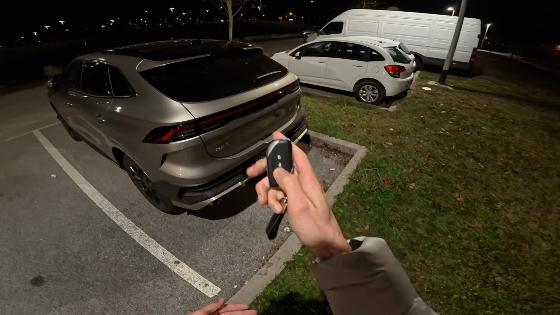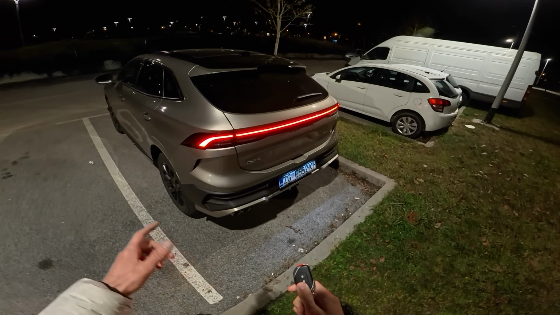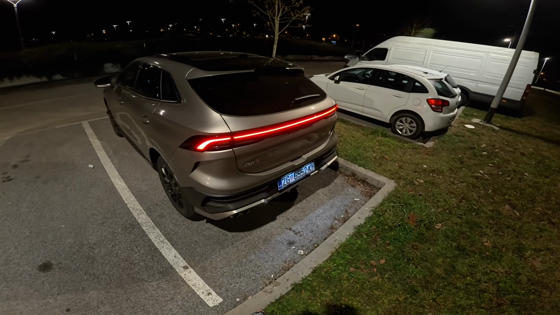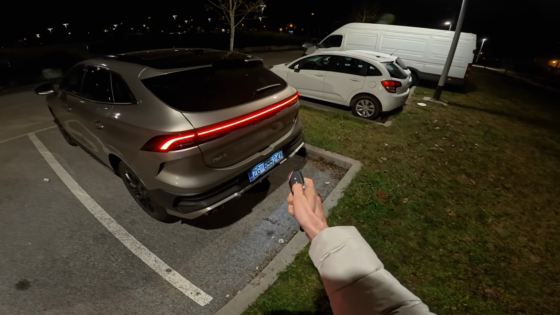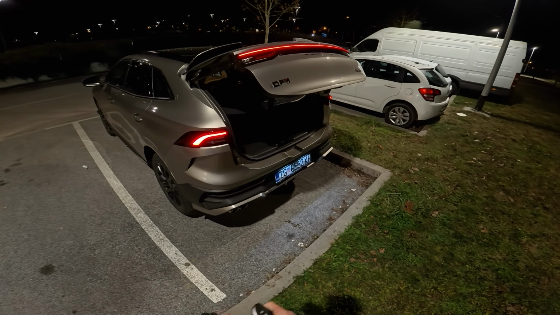Now the car locked itself. I'm going to unlock it once again. You can see the LED bar. Now if you keep your lights on position when you unlock it, they turn on at night, but if it's on automatic they won't. I'm going to use the key fob to open the cargo space or the boot space.